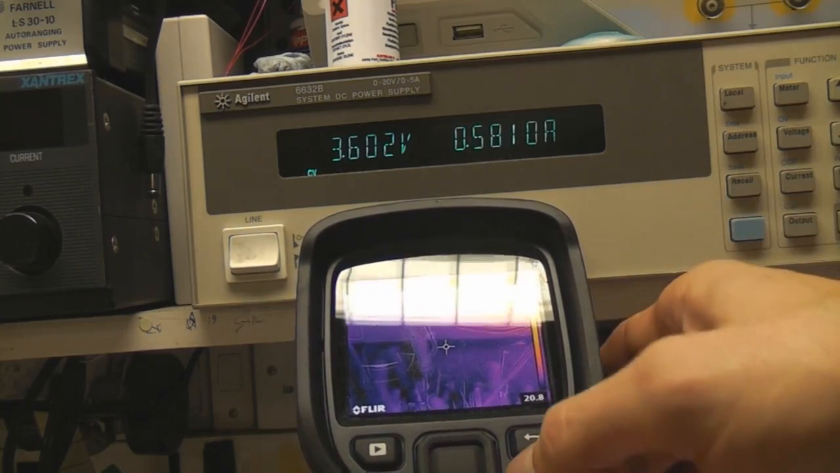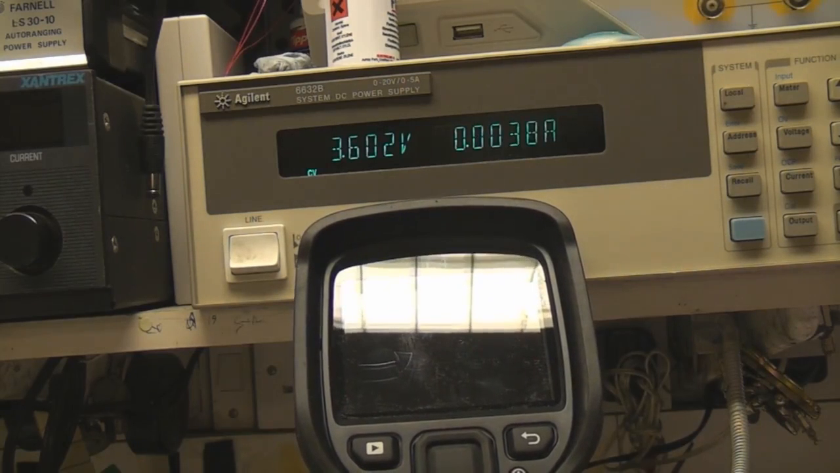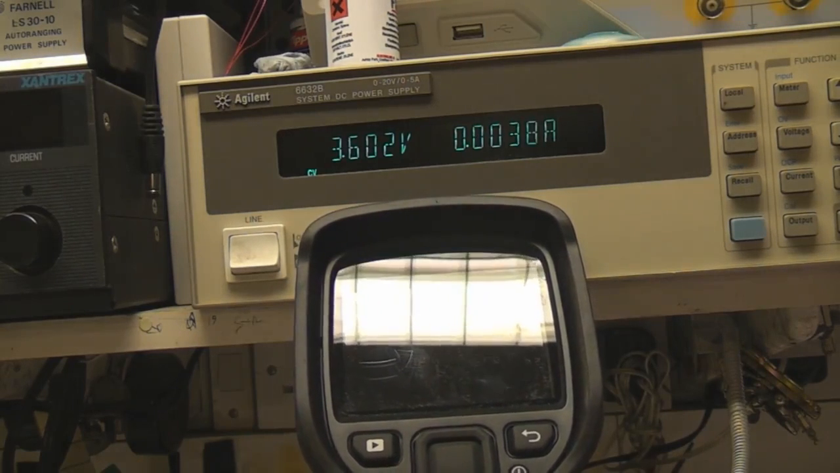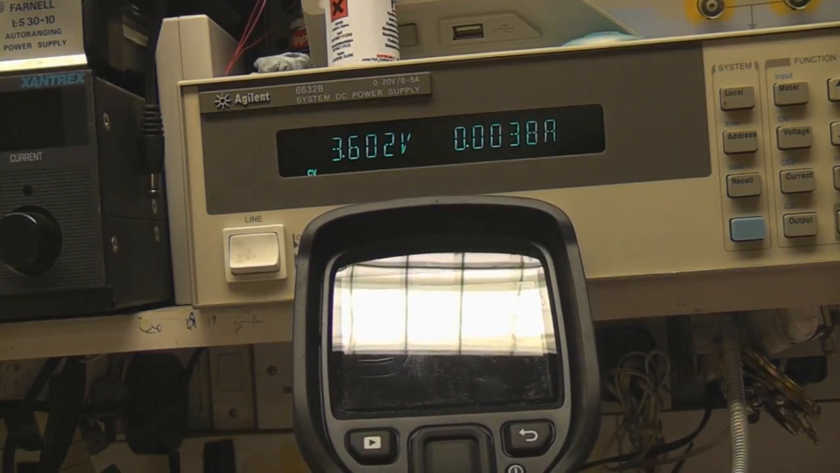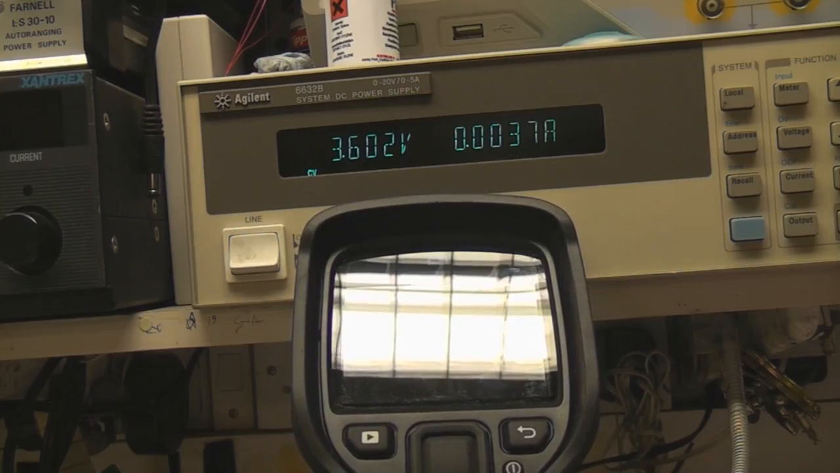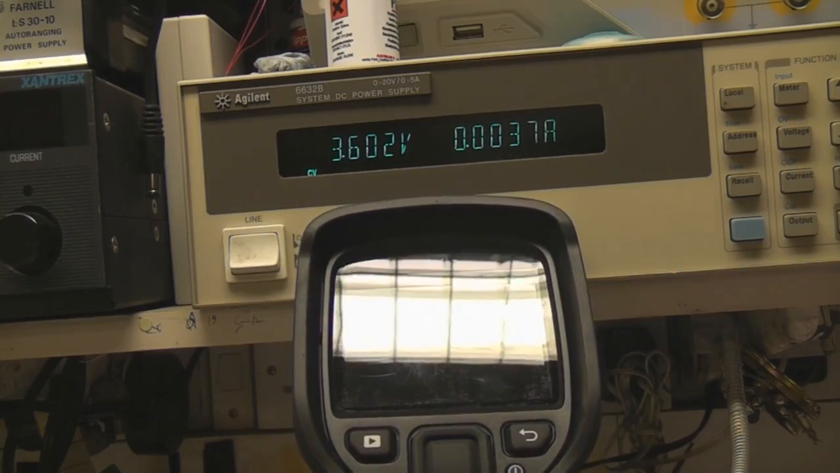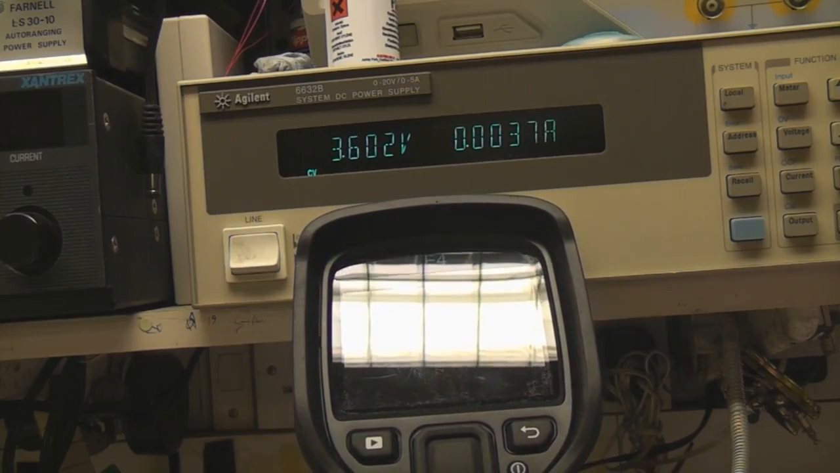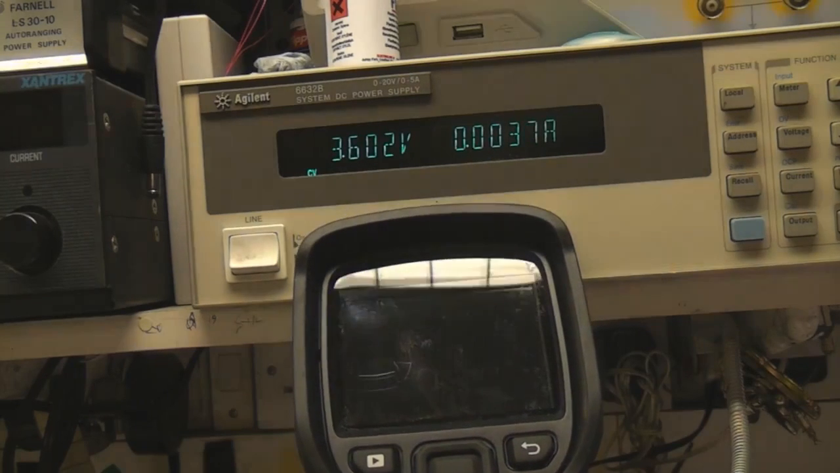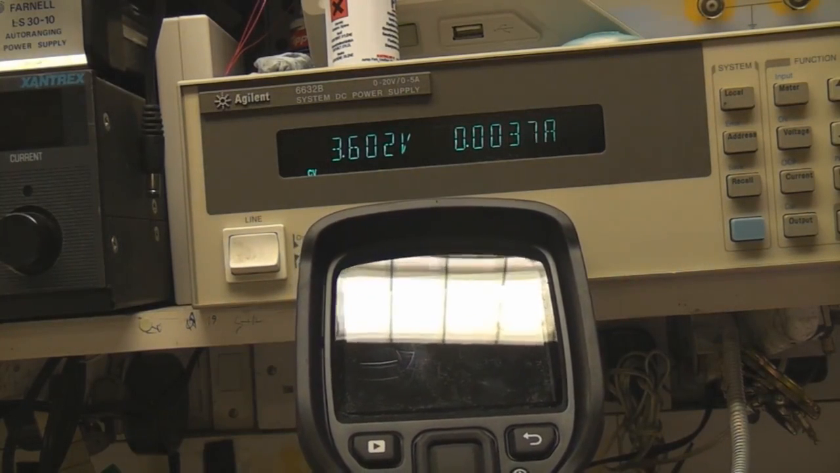So let's see what it's like when it goes into standby mode. Looks like it's taking a little while to shut itself down. So we're down to about 3.8 milliamps. That corresponds to about a month. So in standby mode the battery would be dead in about a month or so, and it's possible that it may actually put itself into a lower power mode after it's been left in this mode for a while.